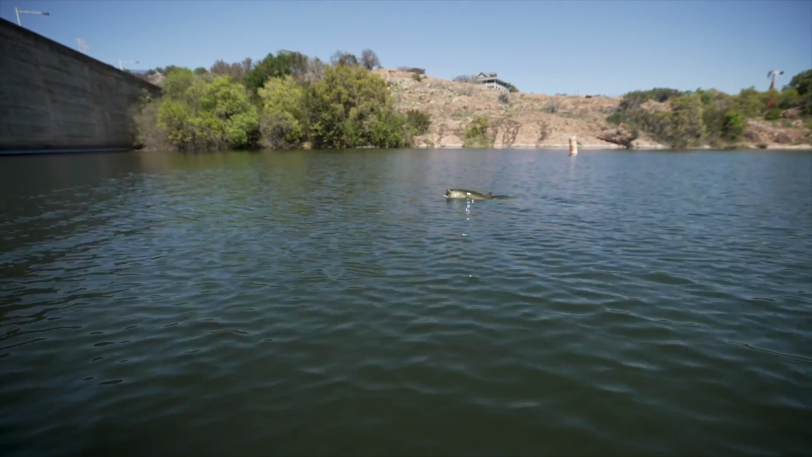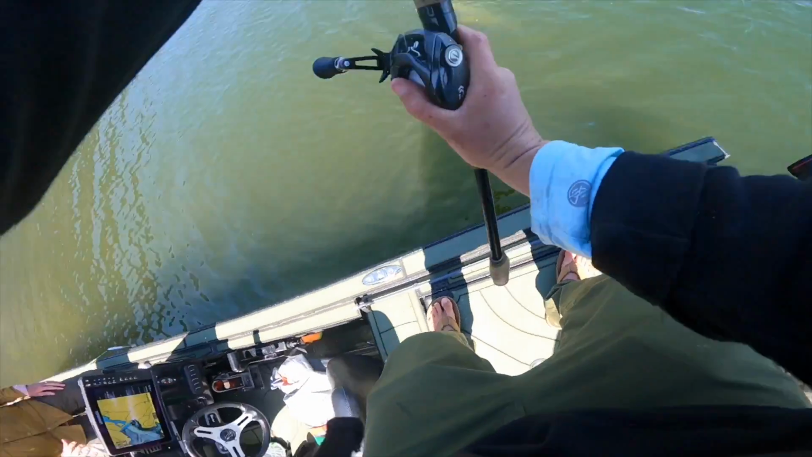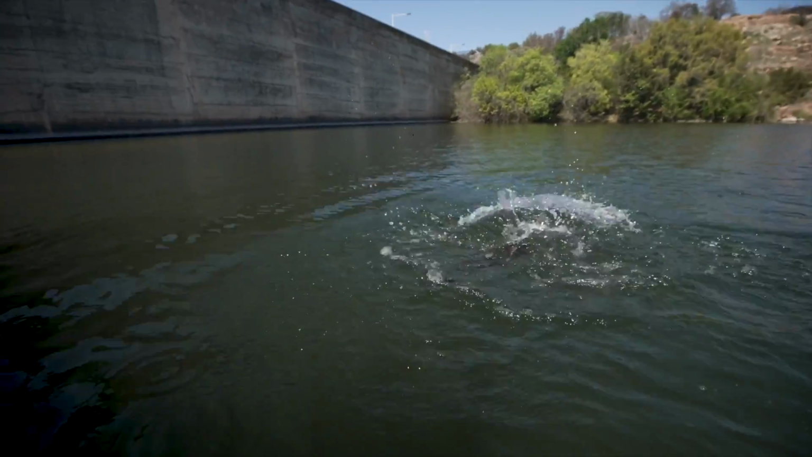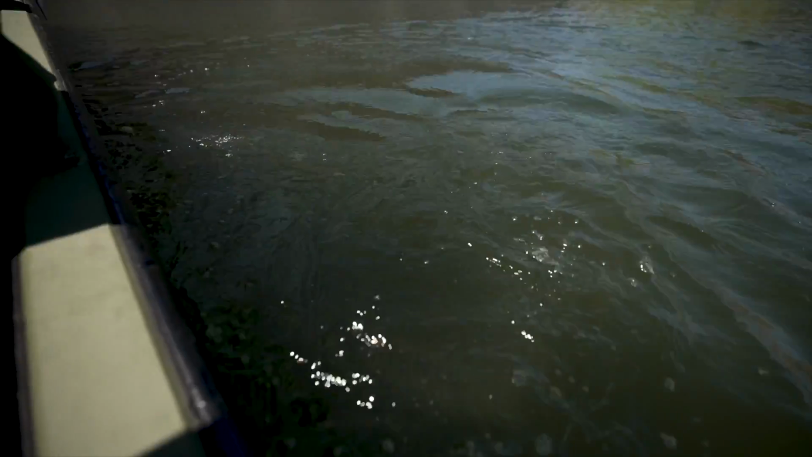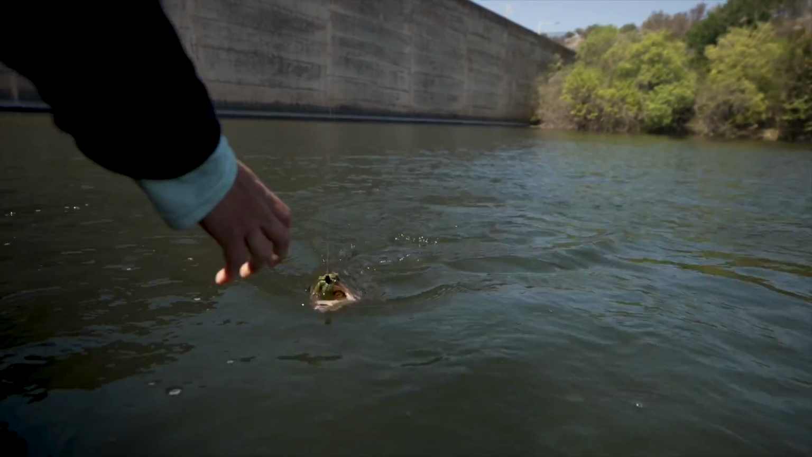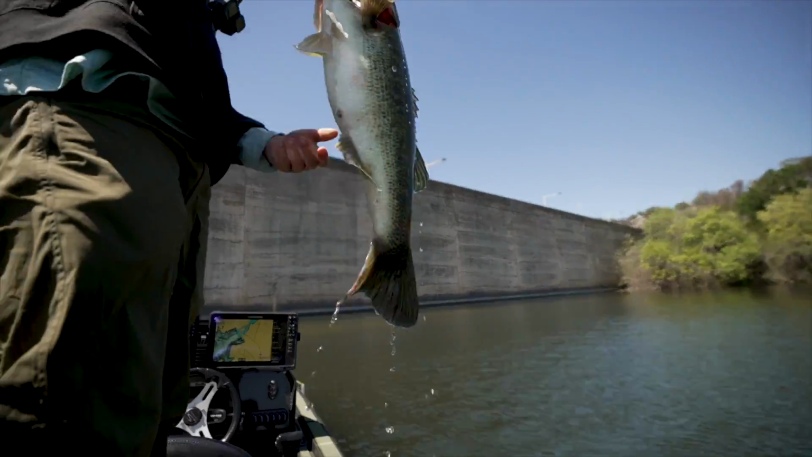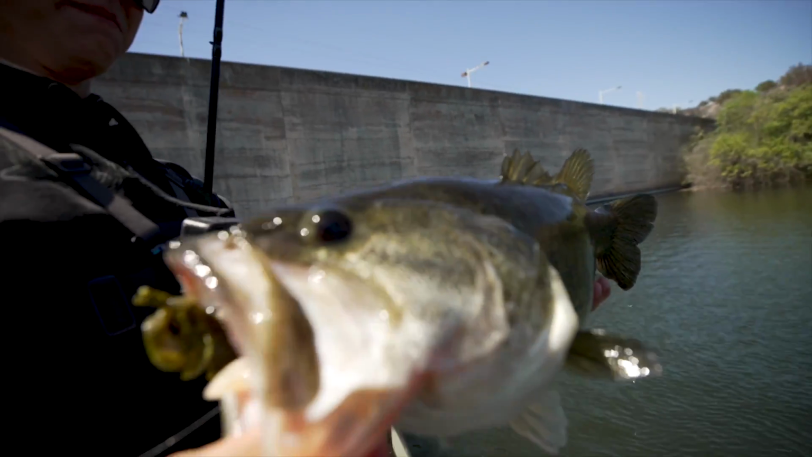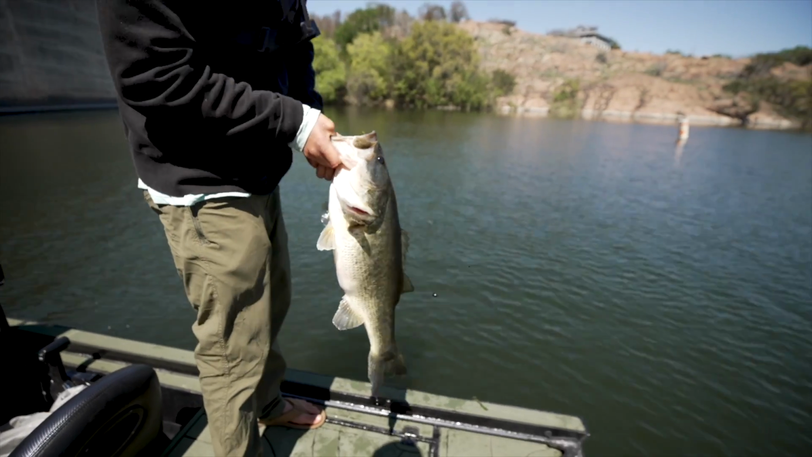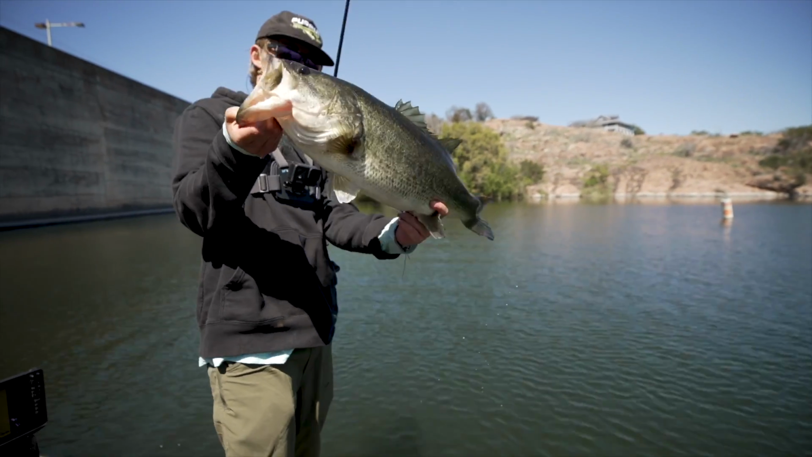At least 7. Big old big-headed mother trucker, son. Big old head. Oh, look at that head. She's a fighter. I'm gonna grab her. You got her good. I'm gonna grab her. Big head. Big-headed son of a gun. There we go. Doubles. Man, that's a long, big old bucket mouth bass.